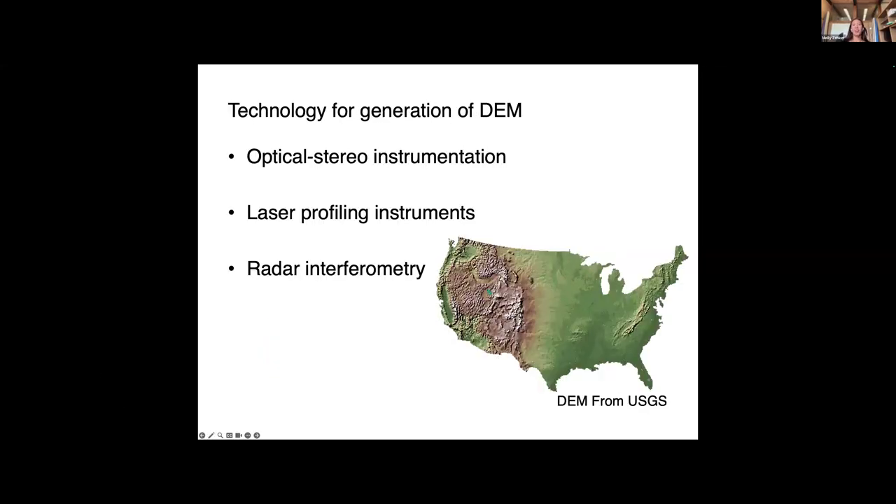So there are a couple of other ways that you can create digital elevation models. One is from optical imagery, which will basically capture overlapping pictures of the Earth using satellites or airborne or drone sensors.